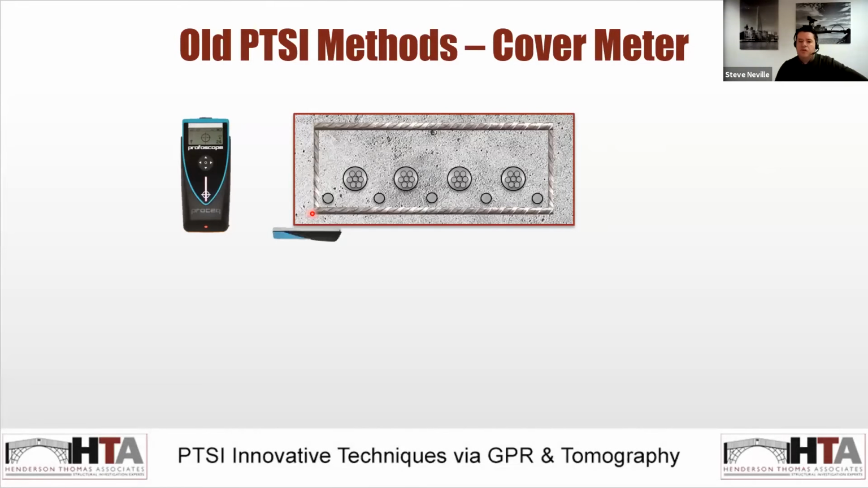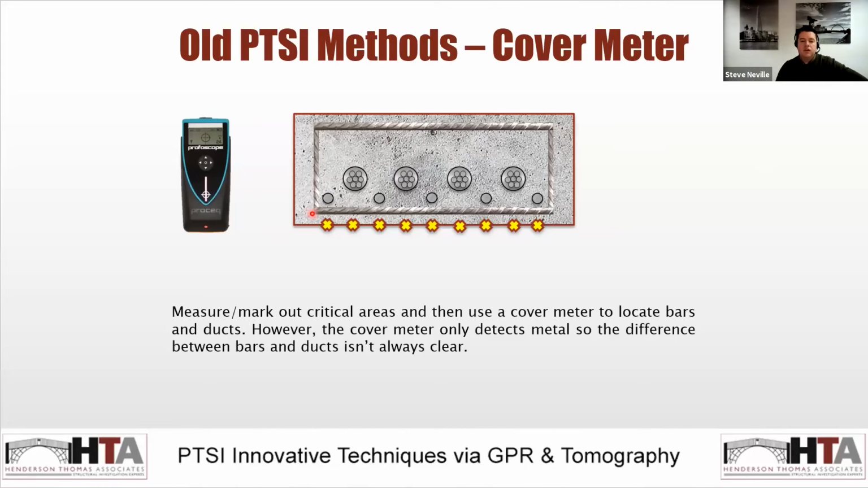So the only tool we used to have in our arsenal was a cover meter, which is effectively a metal detector using eddy current technology. Very accurate at detecting the first layer of rebar and accurate at determining its cover. But as you can see, the sheaths themselves here are deeper than this first layer, which is always the case. So it will give you the rebar pattern of that first layer, but in terms of finding the ducts, it wouldn't really assist at all.